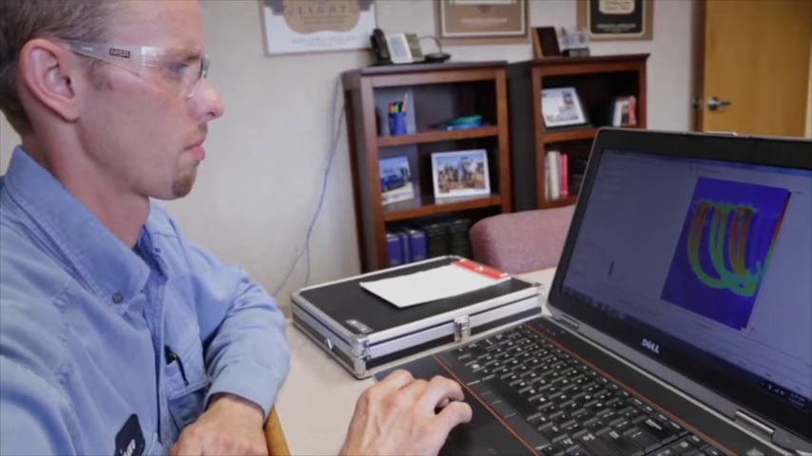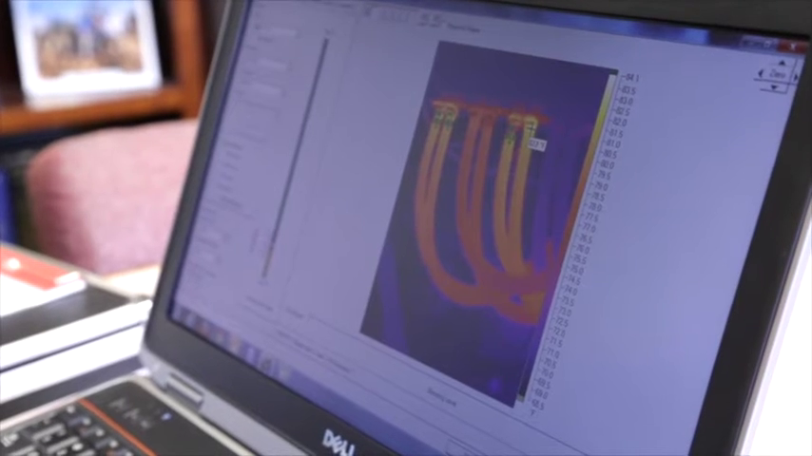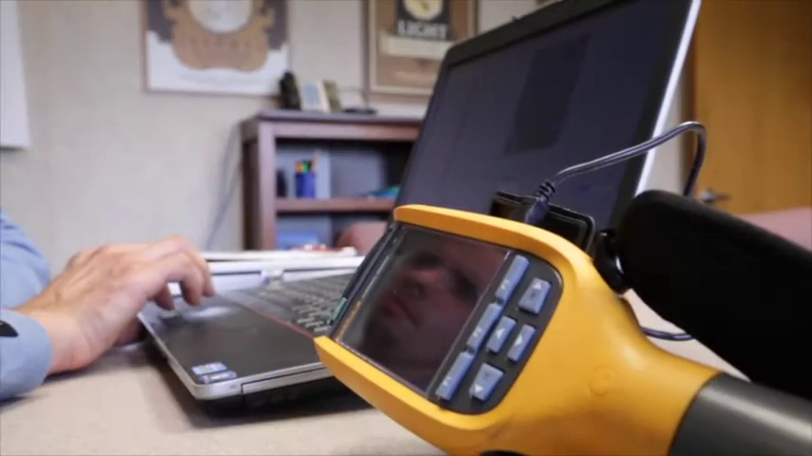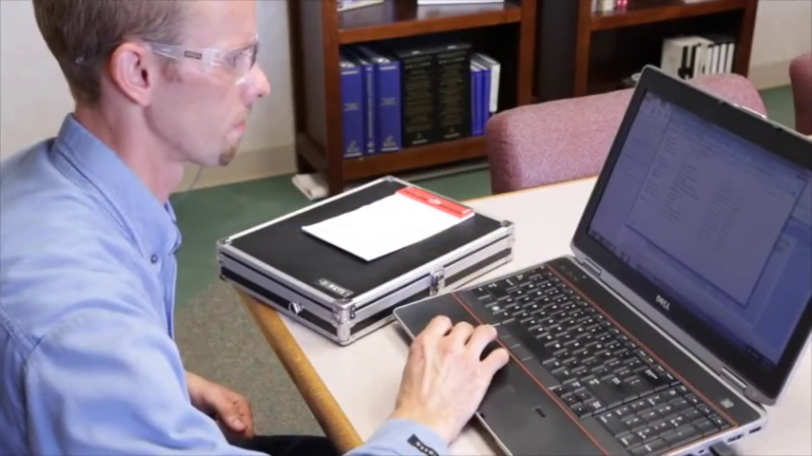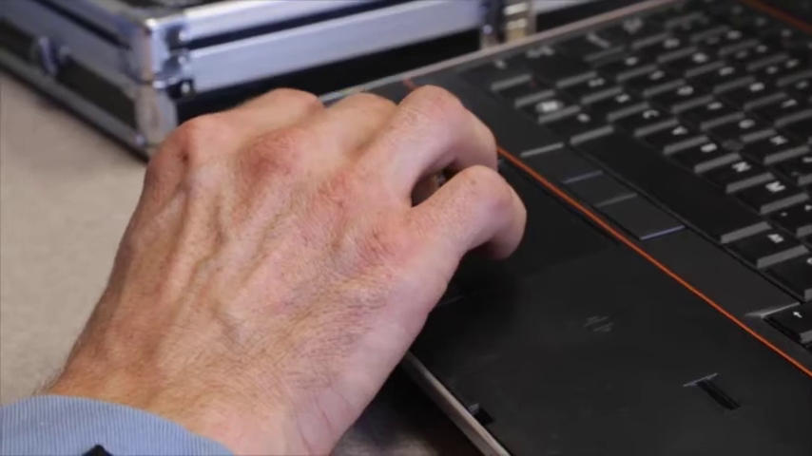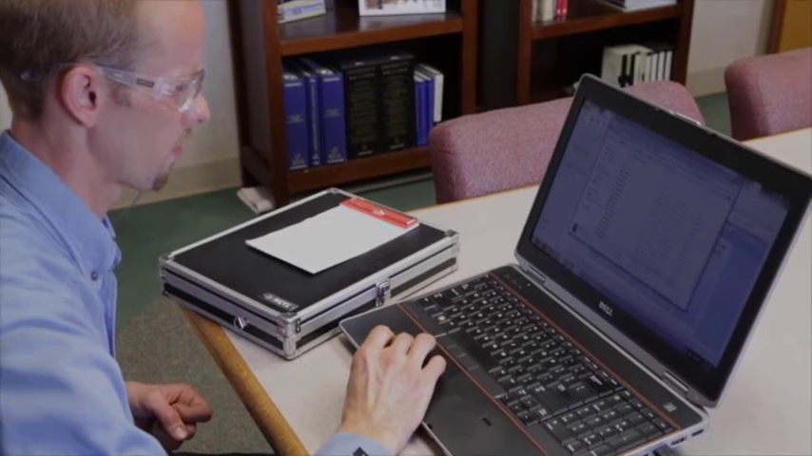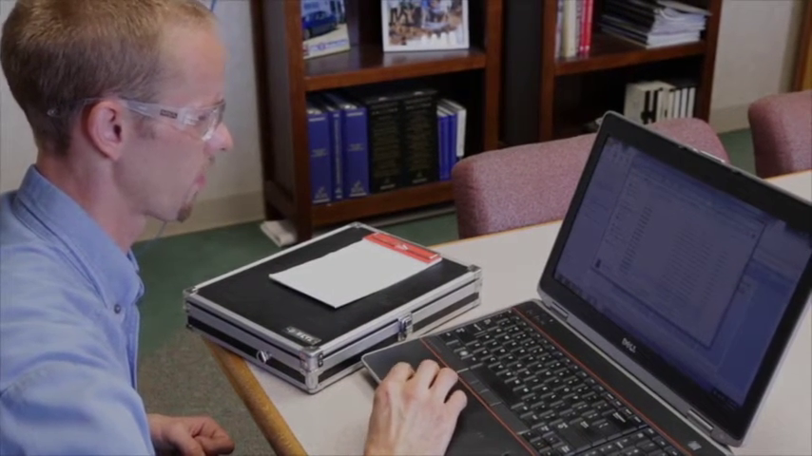Our technicians use thermal imaging software to record and store individual thermal image inspections. Each report is logged against a specific installation. Using the software, our technicians have the ability to track historical performance from one inspection to another. Comparative reporting helps define trends and deterioration before they become issues.